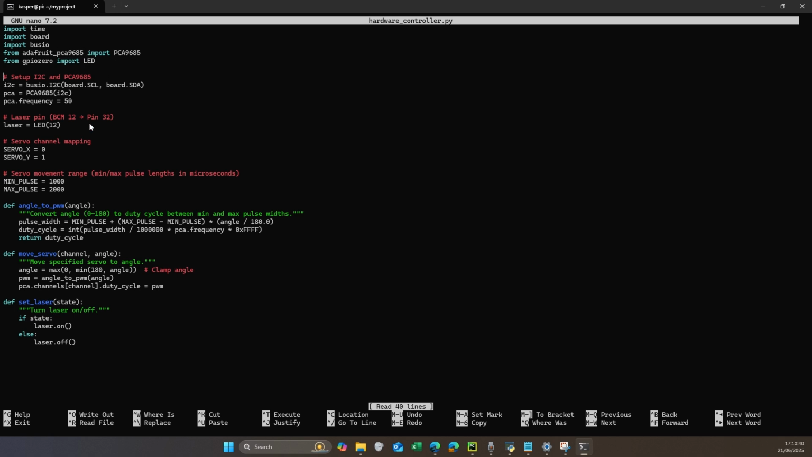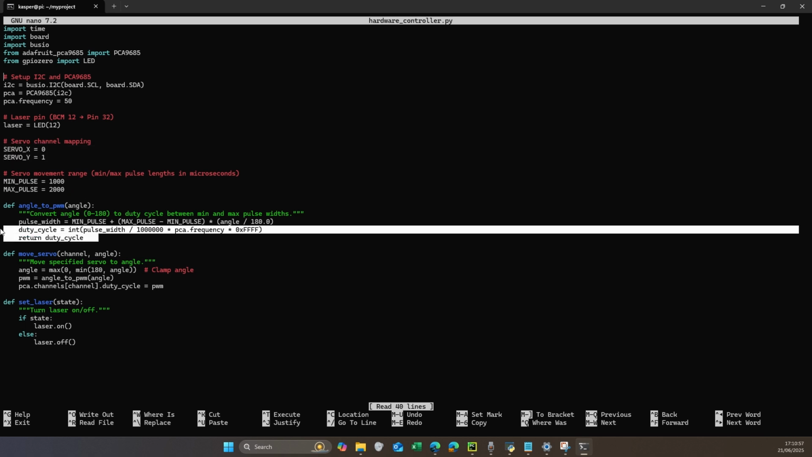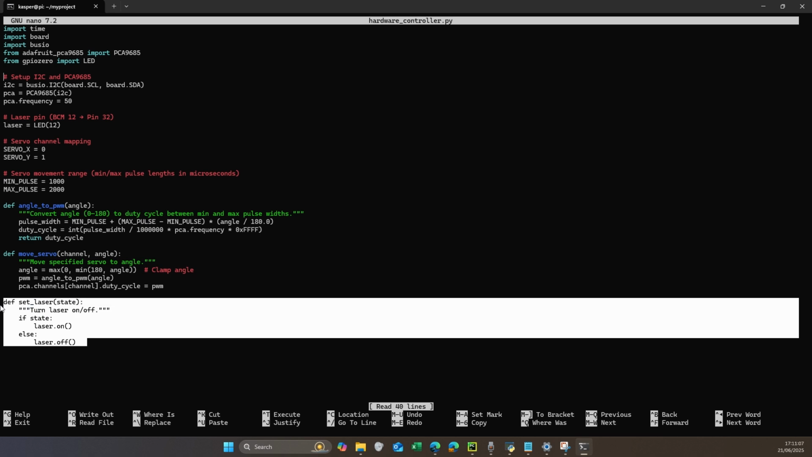This is a function which basically communicates with the servo shield. This delivers power to the servo and tells it how far it has to rotate left or right or up or down. I've defined which servo channels I'm using within the shield, and right here, this is basically calculating how far I need to move the servo each time. And then I also have a set laser function. This allows me to remotely turn the laser on and off using my graphical user interface as well.